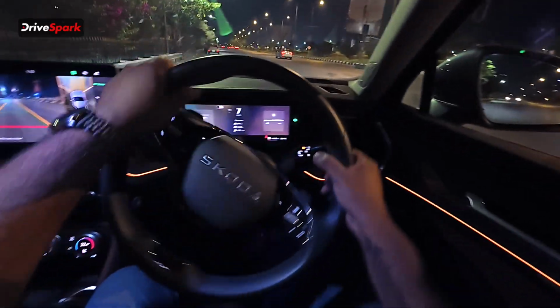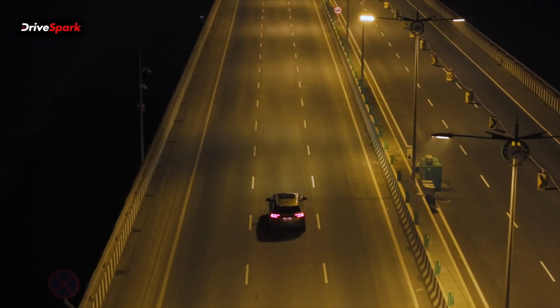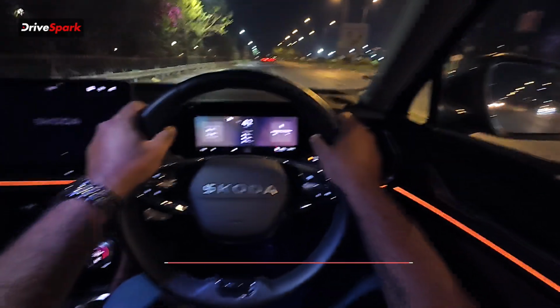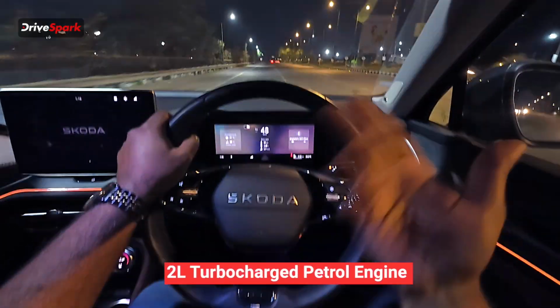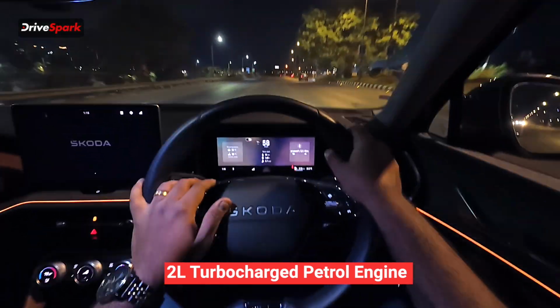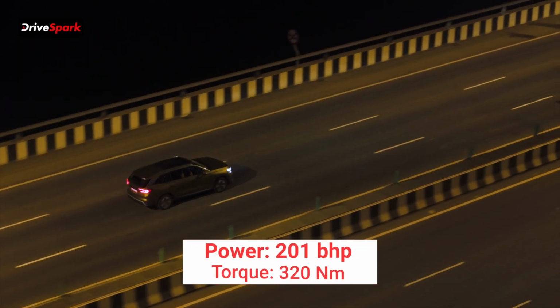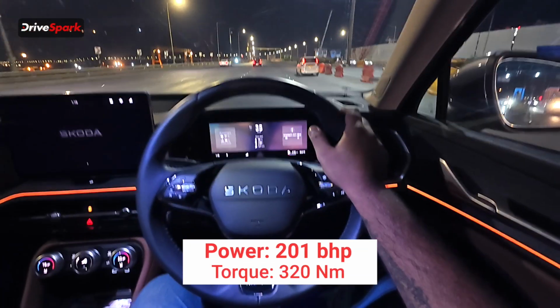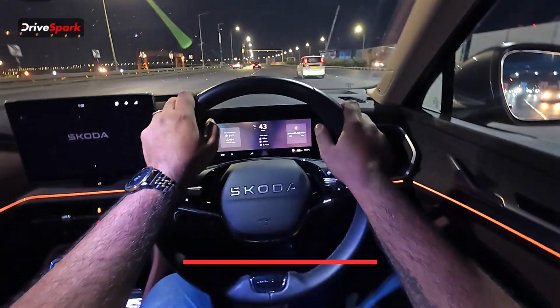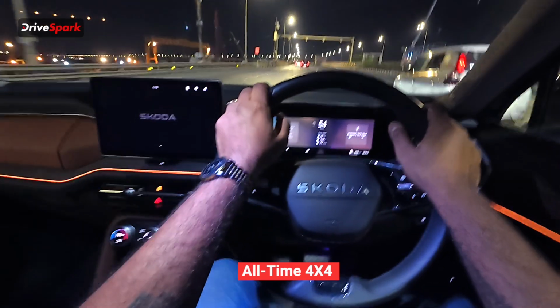Let us start driving. First things first, let me give you a quick engine brief about the Kodiaq. This is obviously available in a 4x4 variant as of now. It is powered by a 2-liter TSI petrol engine with a 7-speed DSG gearbox. Power-wise, it produces around 201 bhp and 320 Nm of peak torque.